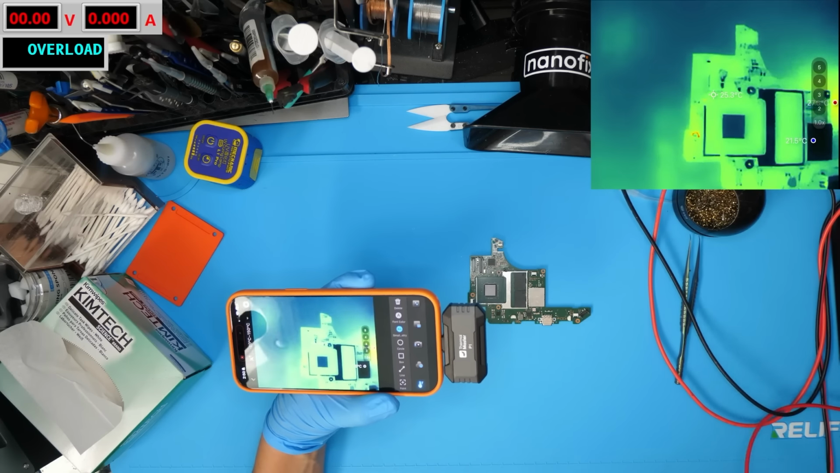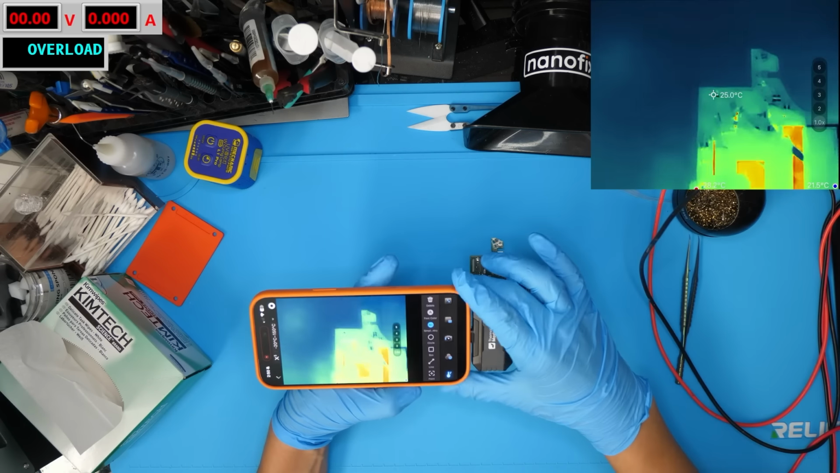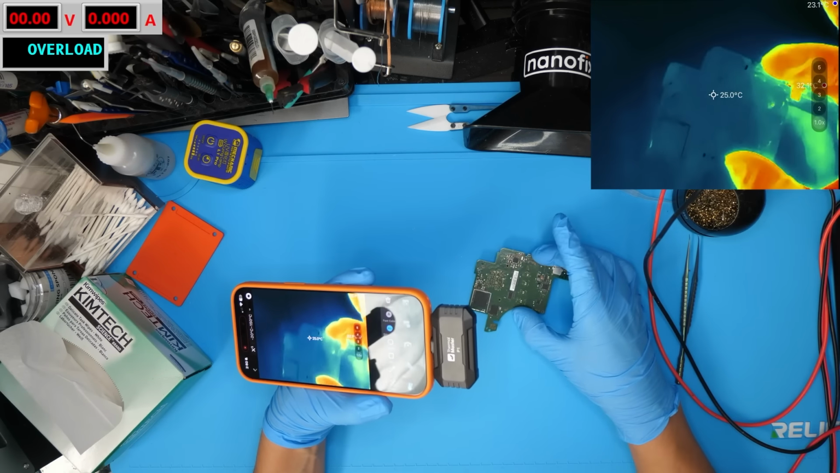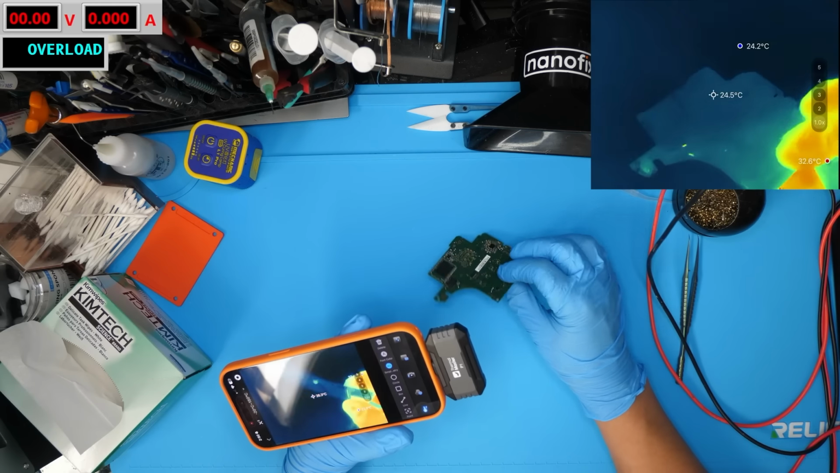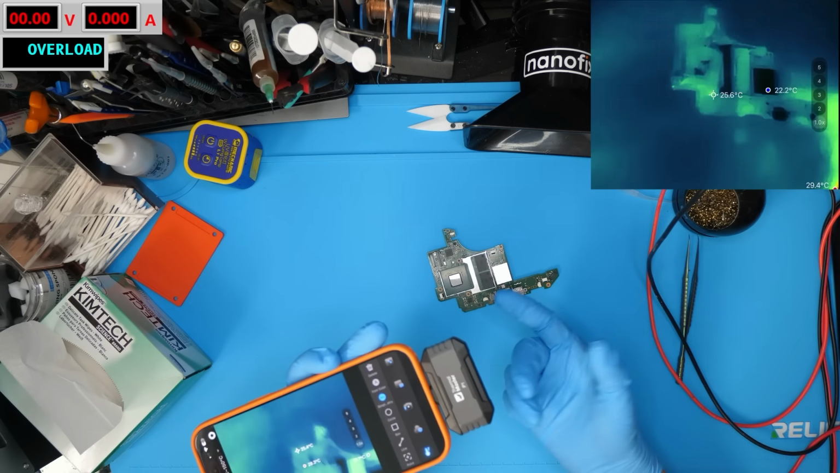And that is a very clear visual indication to me that there is a short on the die of the SoC. I'm really, really jealous and happy for anyone who's just starting in repair these days who is able to get their hands on something like this for just $100. I would have killed for this tool a few years ago, but instead back then I paid about $400 for the same kind of thing, given I did get a macro lens.